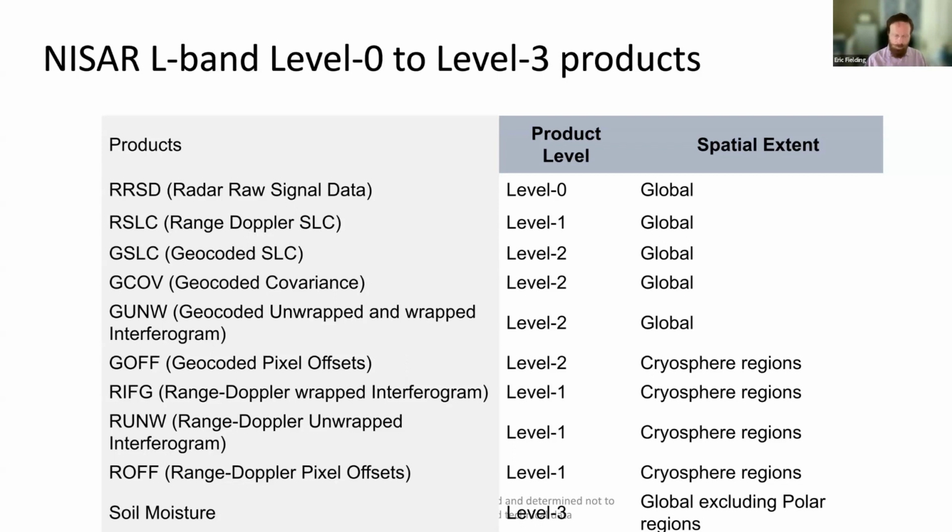I'll talk a little bit about that. Then the geocoded covariance. It's a little bit of a funny name, covariance. It's the radiometrically terrain corrected product, and it includes the covariance between the radar channels.